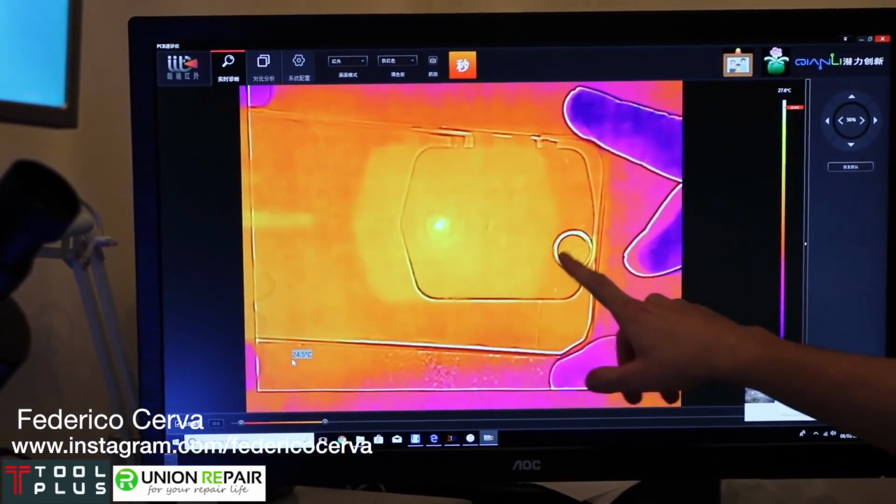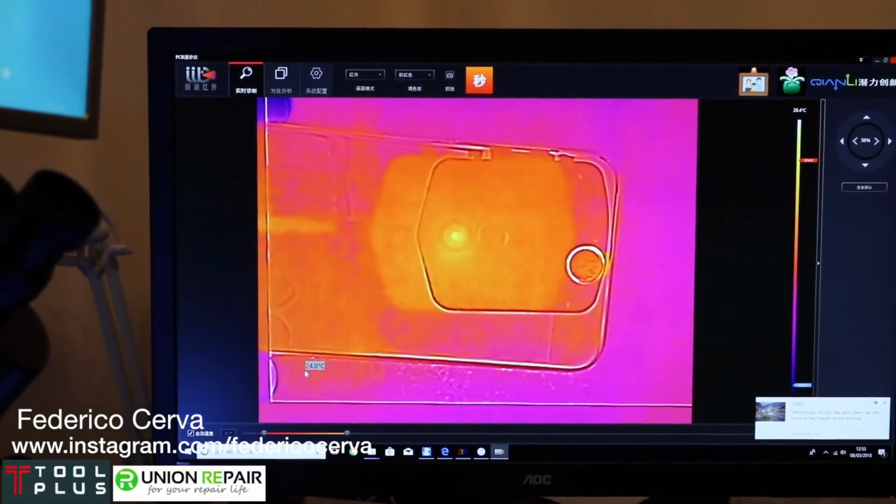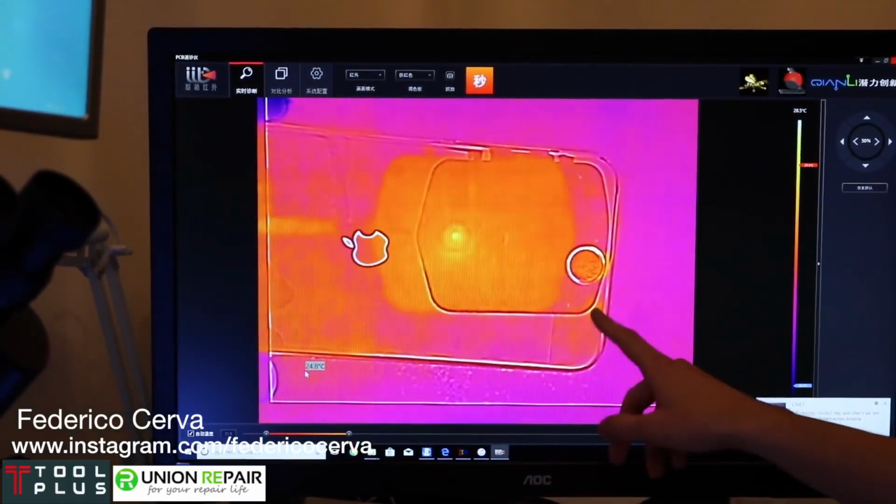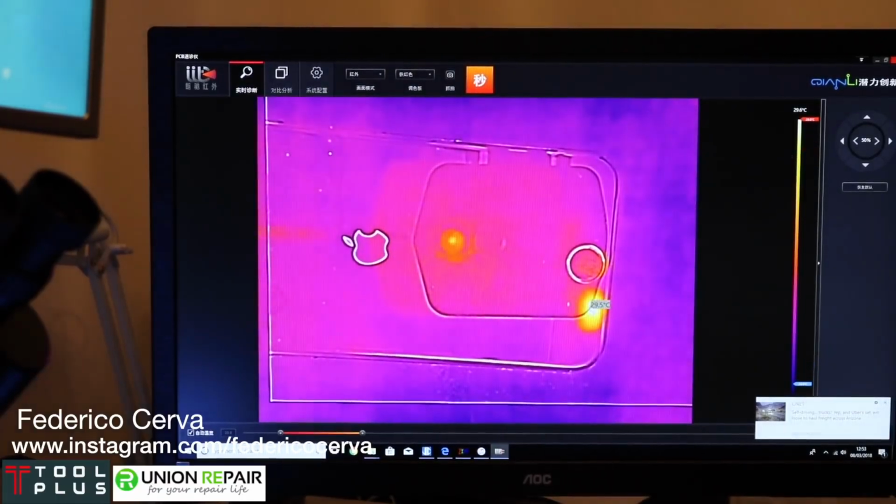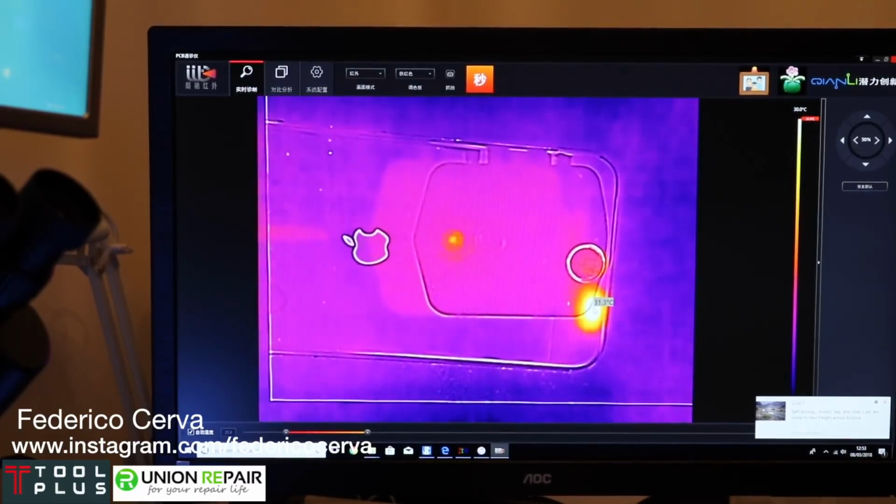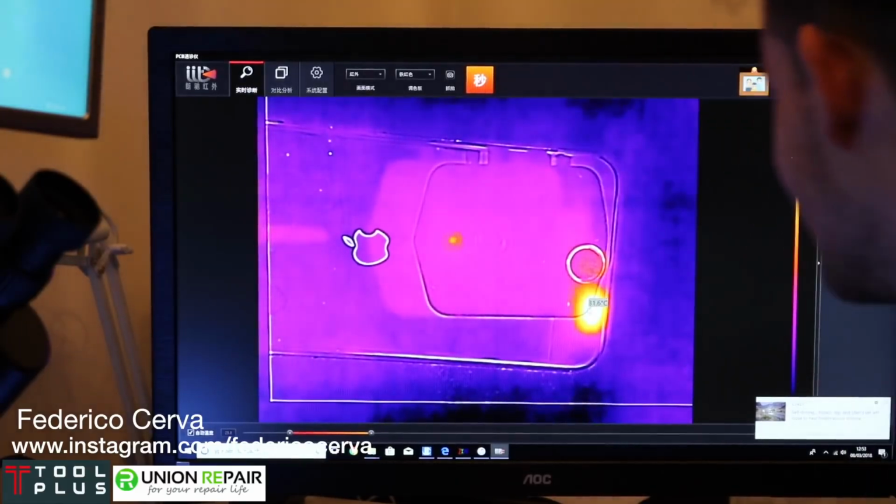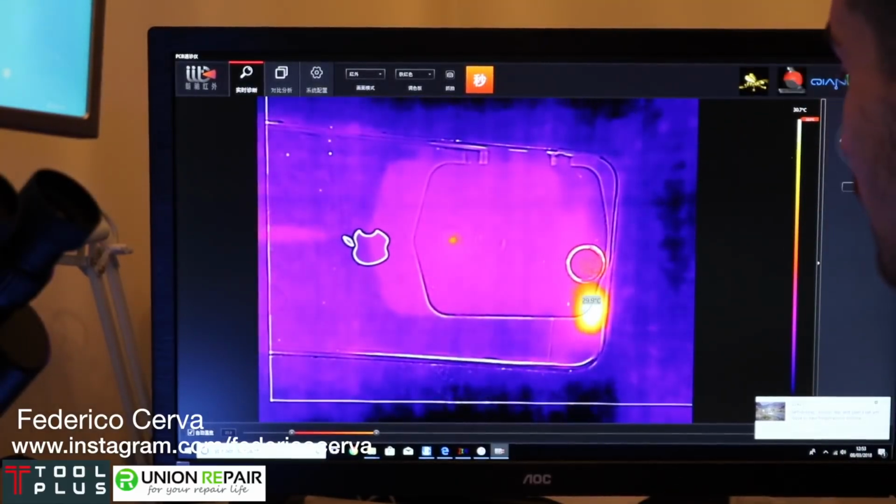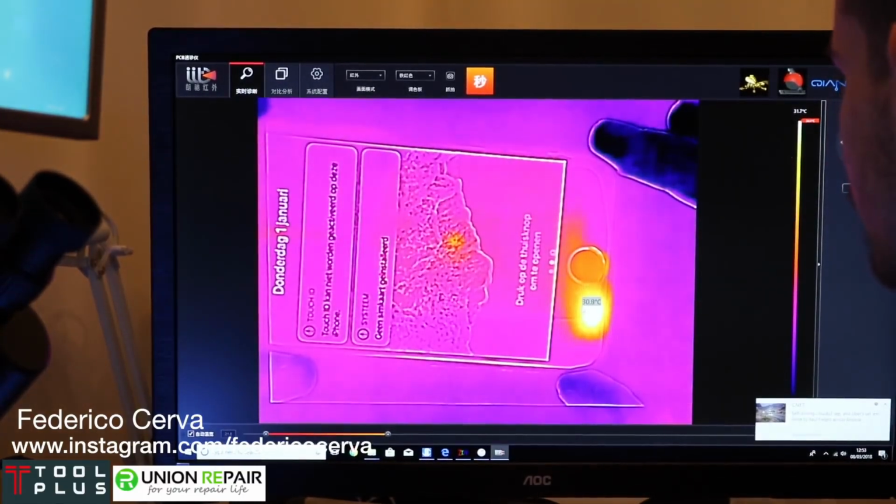So here we have the home button. So we're going to boot the phone. As you can see, it's turning on. Now let's have a look and see what gets hot. There we go. So as you can see here, the actual chip by the button is getting hot. If you hover your cursor over it, it will tell you the exact degrees. Now this is crazy. So now we know immediately that someone has damaged the home button.